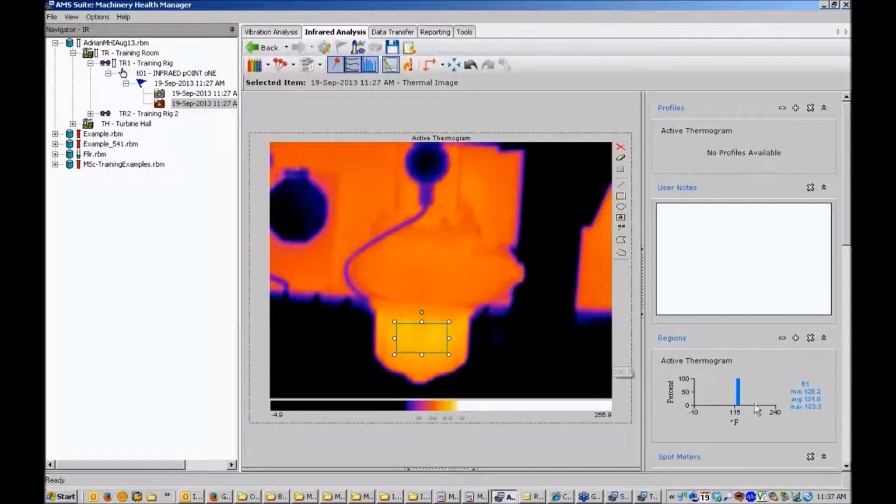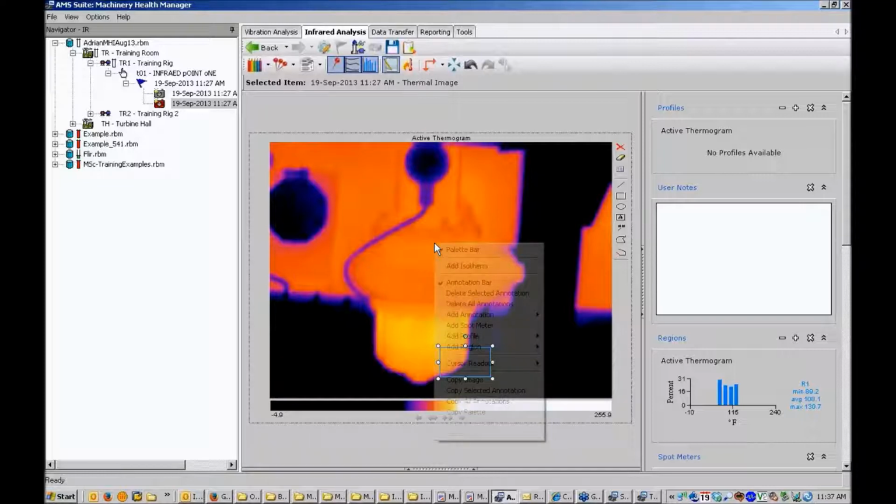Yep, all right. So there's a region, and again there's a regions panel on the right hand side of the screen, and it gives me a histogram of the range of temperatures within that box. So it's in the middle of a hotspot at the moment. If I move it so it's overlapping a hot and a cold region, like so, I can see I've now got a range of temperatures in my histogram. Alright, so that's a region. So that probably gives you a rough idea of the kind of things we can do to an image.